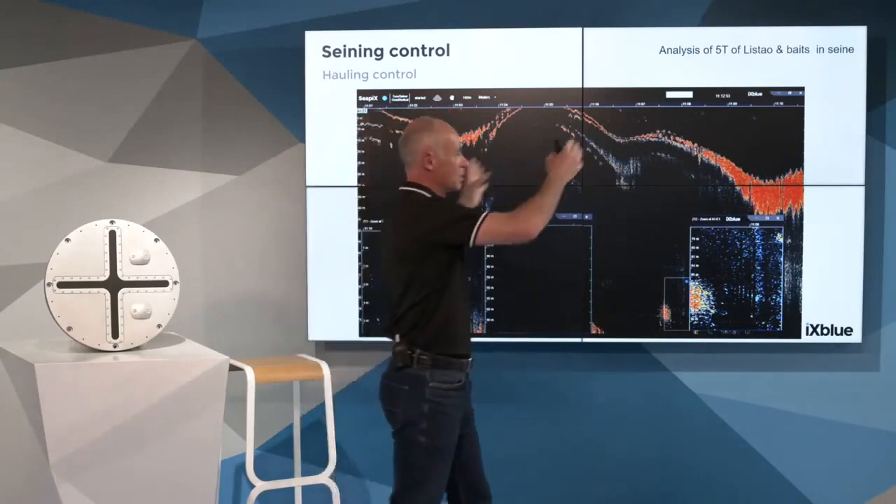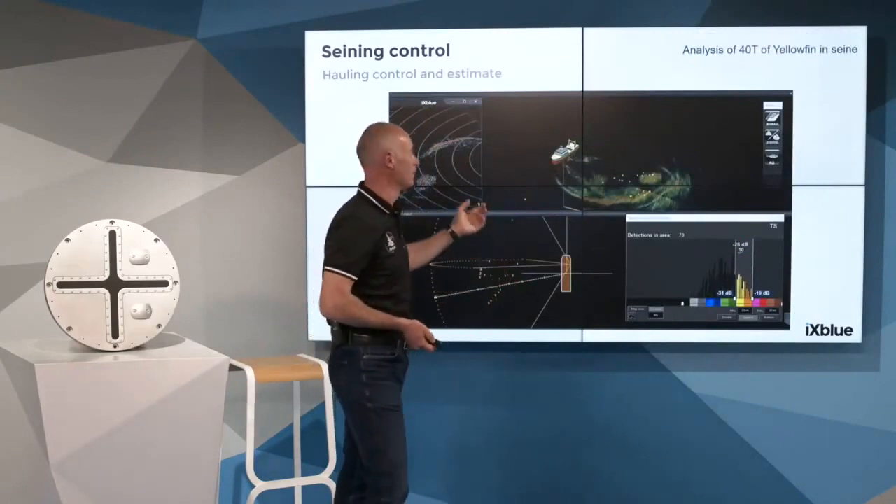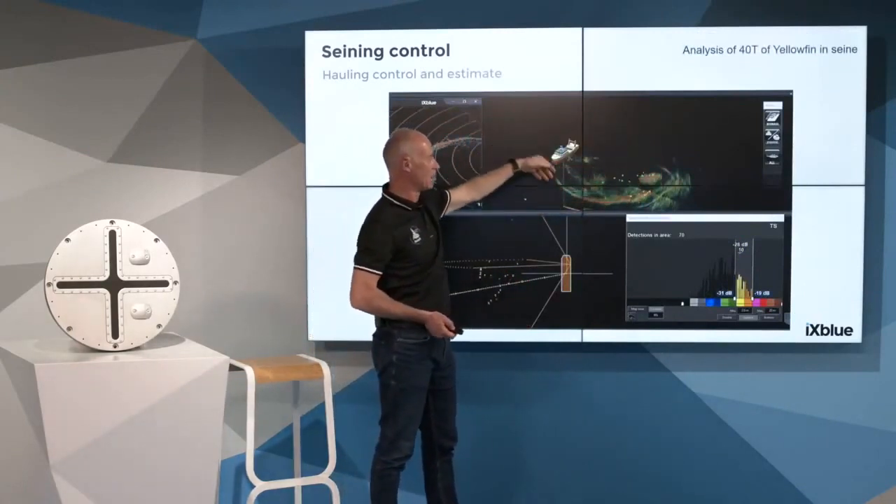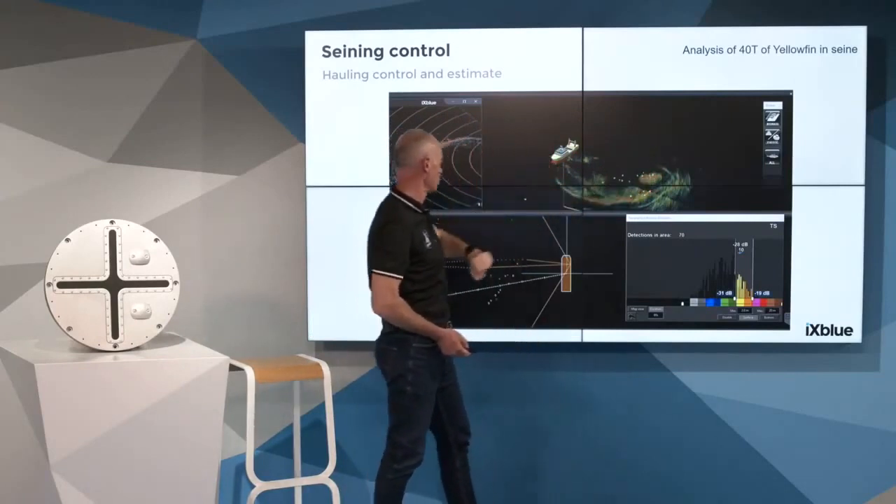Of course, there is another screen beside that one, and on that other screen the skipper has a live 3D view with the sonar projection of the net, of the detection, the shoal detection.